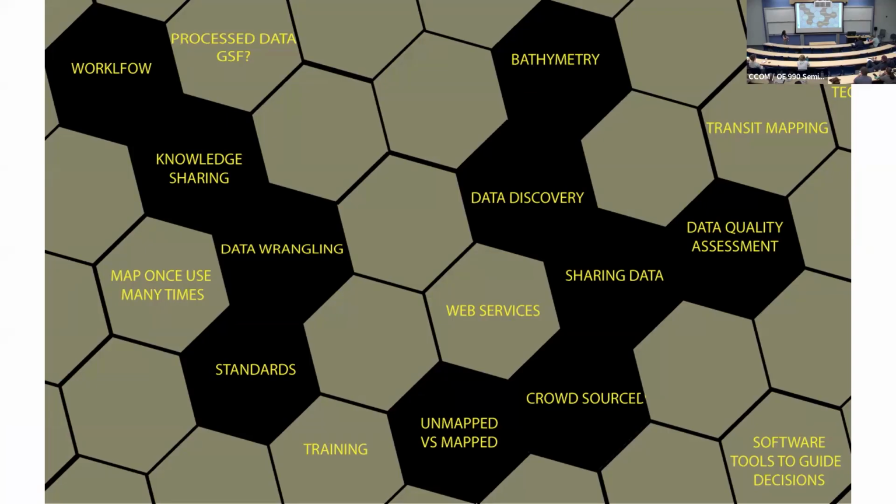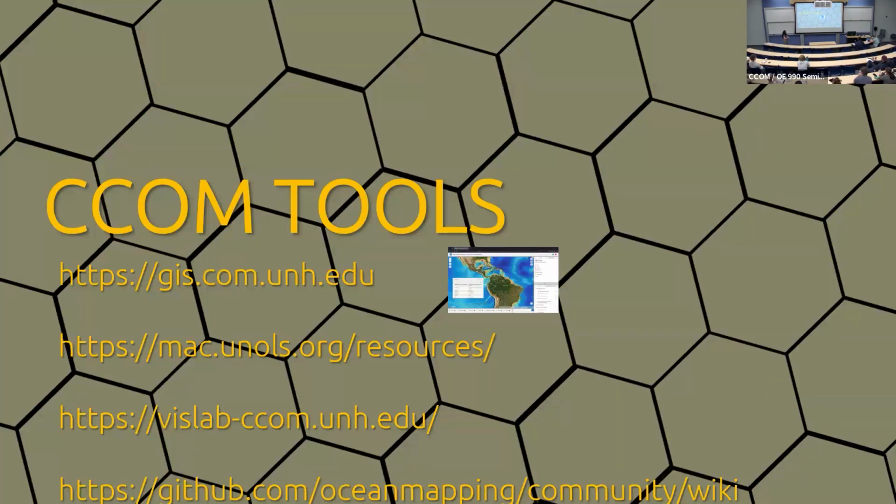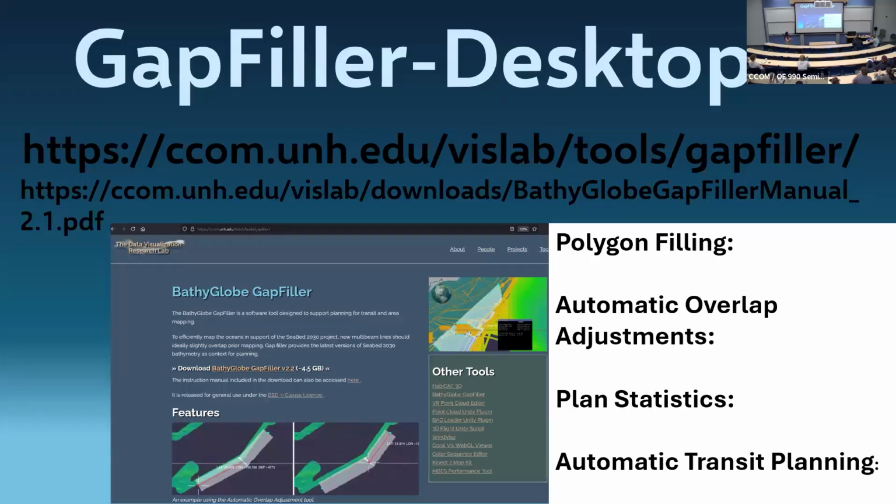Bringing us back to all these things we should be working on. I just mentioned gap filler, so I'm going to talk a little bit about some of the CCOM tools. There are a whole bunch of sites that you should explore if you are interested in those tools. But gap filler has two versions. There is the gap filler desktop version, which was written by Colin Ware. Hamina worked with Paul and was able to incorporate her own version of the bathymetry to run the metrics on this.